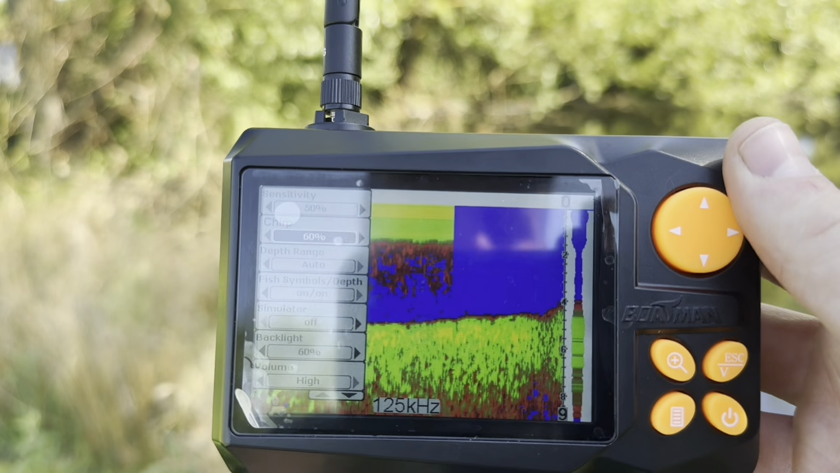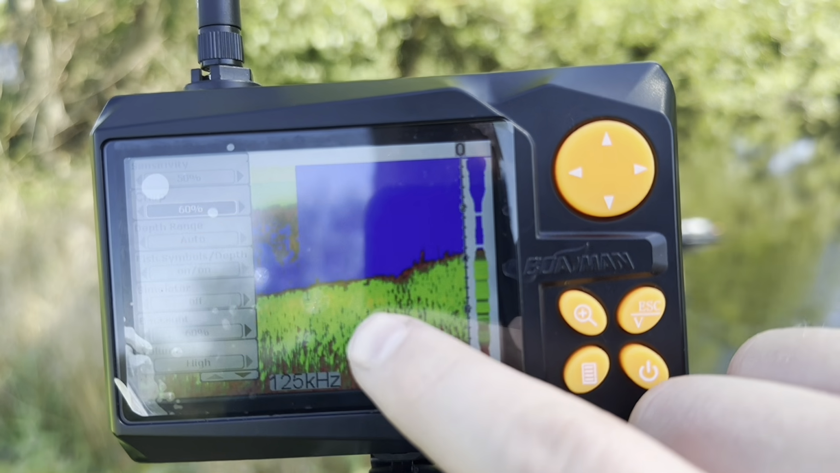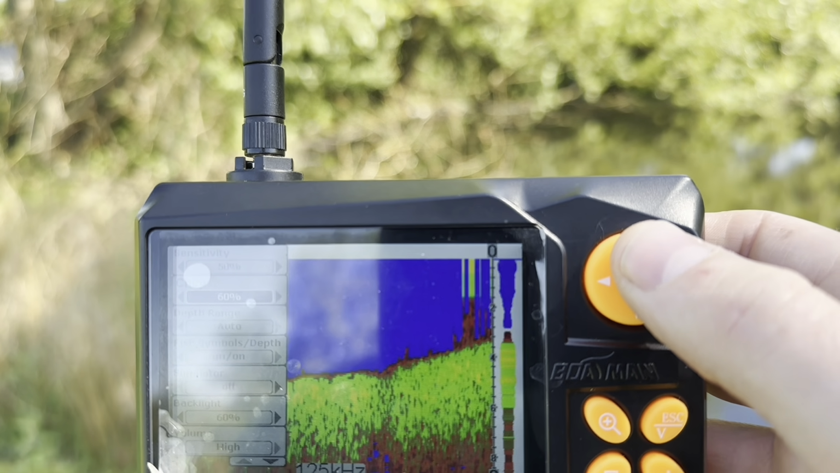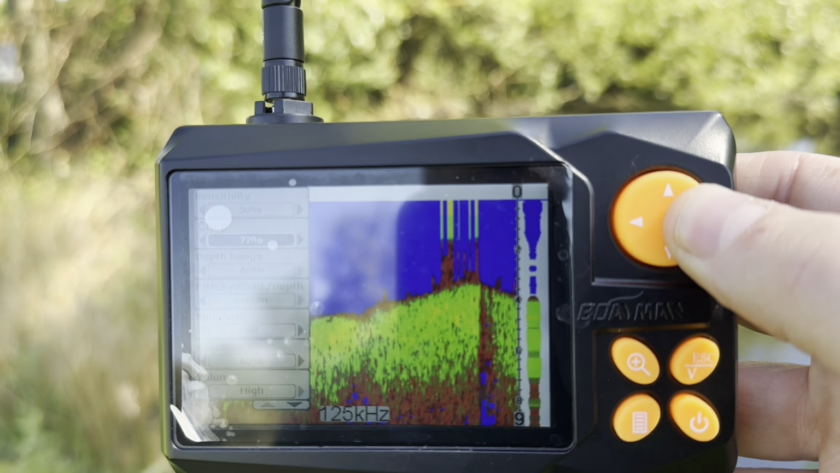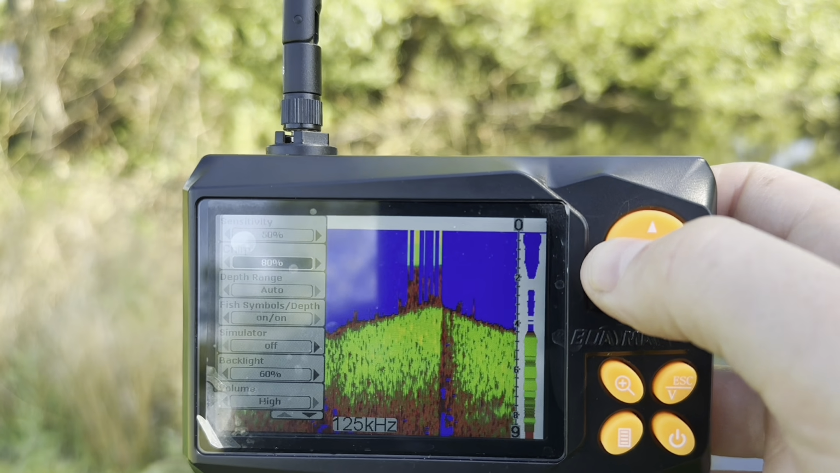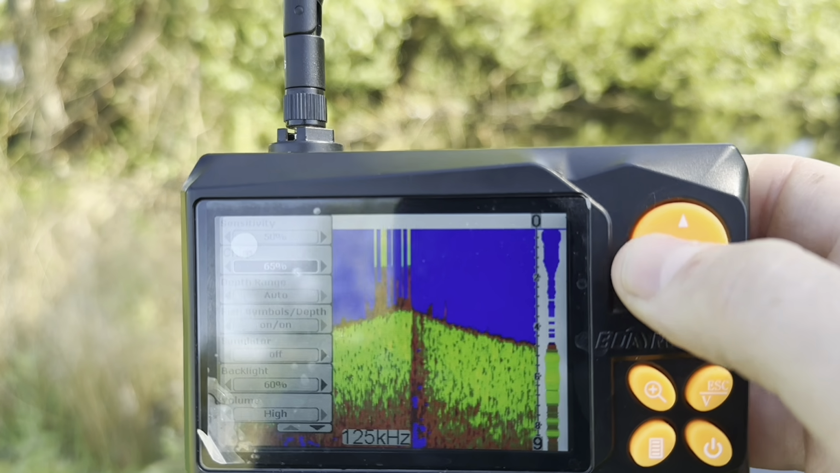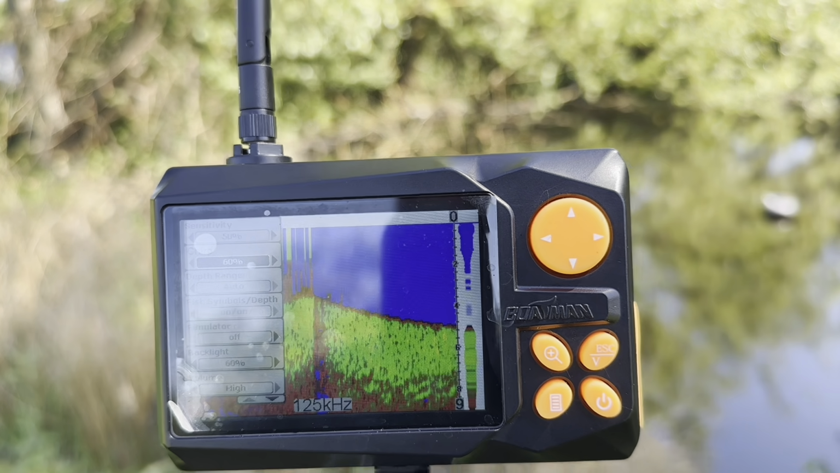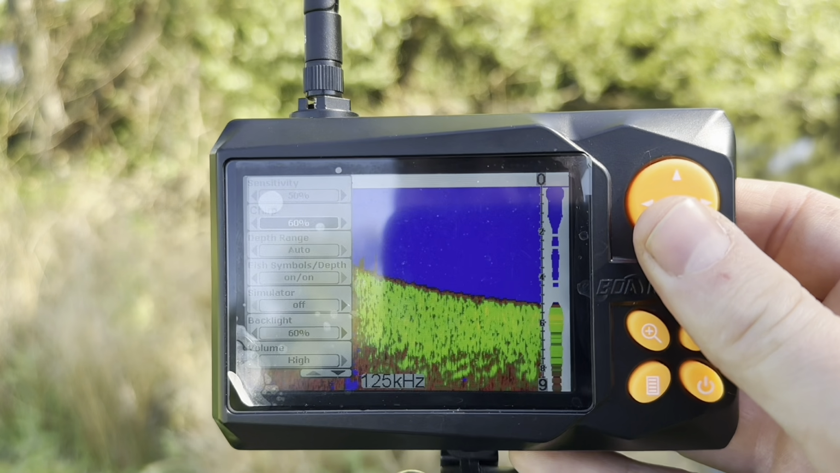Next one down, we have chirp. The best way I can describe chirp, because that's also a new feature, is it is the definition of what you're seeing here. So it's really, really fine. It doesn't make a massive difference, but if I turn the chirp up, you might just see the colours change ever so slightly. In my opinion it doesn't need worrying about too much in the settings. I personally always tend to set it around 60%, because I think that's what they say in the manual. This setting really isn't massively important, unlike sensitivity, which is pretty critical.